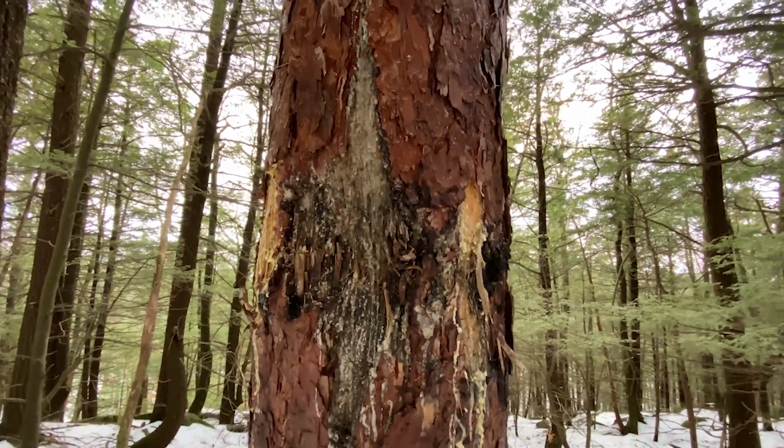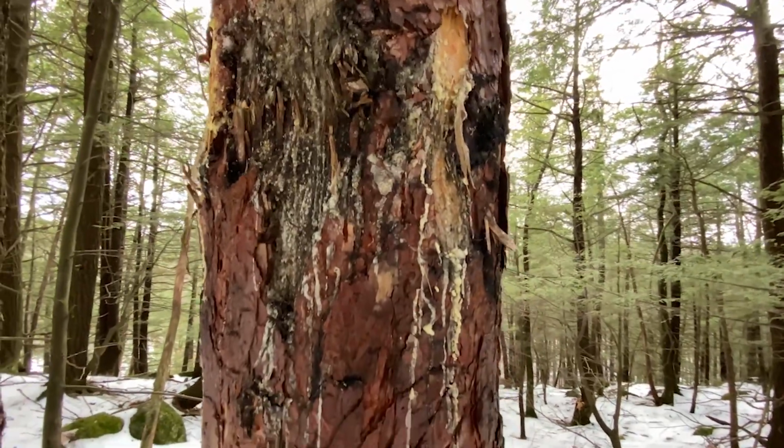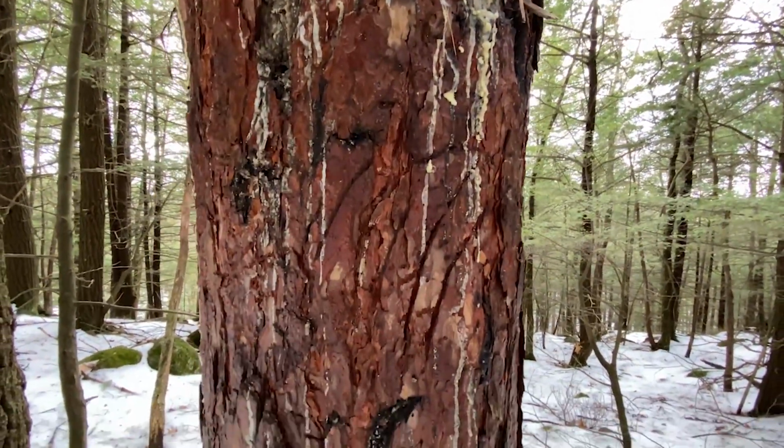And you can see where they actually chew on the tree and peel the bark off while they're scratching some itches and using it as a marking post. You can see some claw marks there.